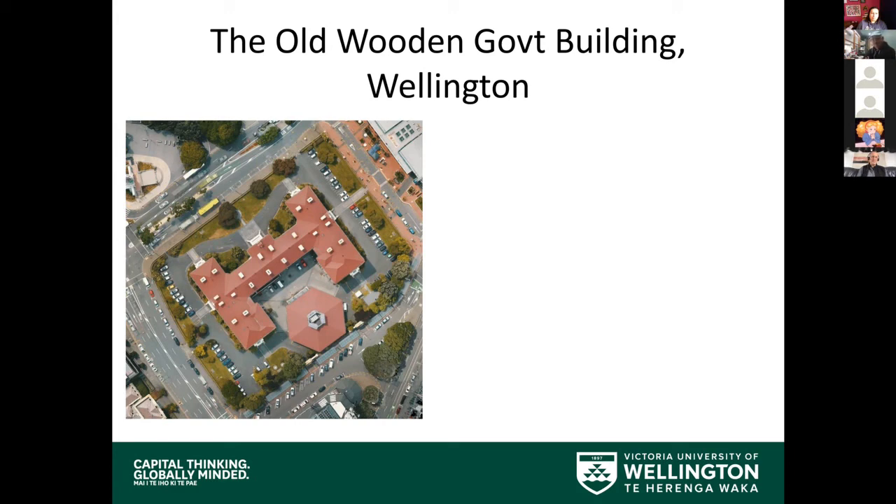We just had to let the hospital helicopter know, Queen's Wharf helicopter know, and we were basically ready to fly. Although I deliberately stayed very low, around 30 or 35 meters over the old wooden government building, so that we didn't raise suspicions. And it was quite interesting.